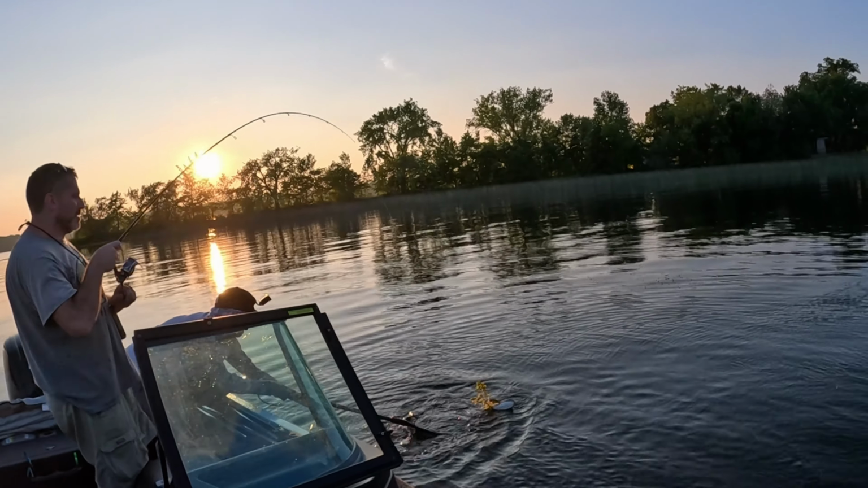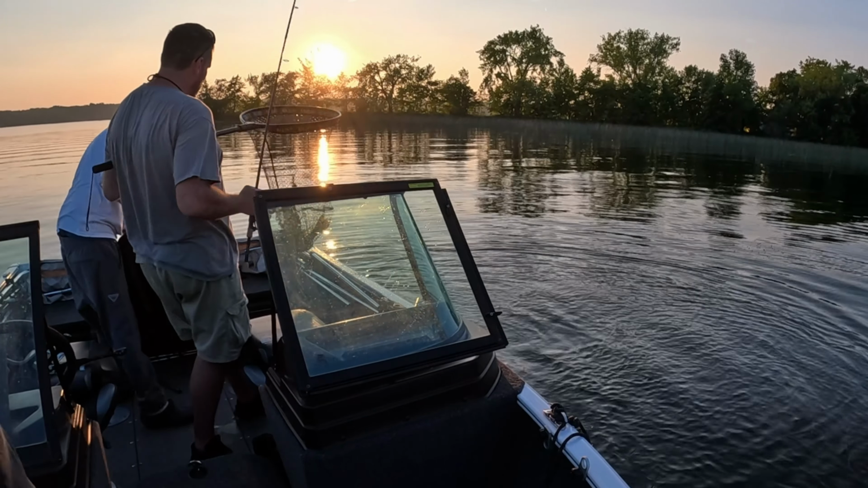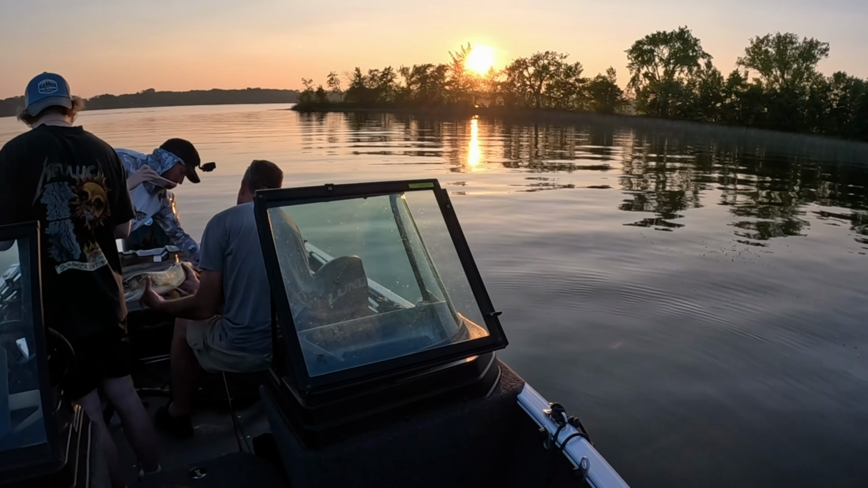And that's the payoff of paying attention instead of forcing a plan. We didn't come out here planning to troll crankbaits. The fish just told us that aggressive was working, and we leaned all the way into it.